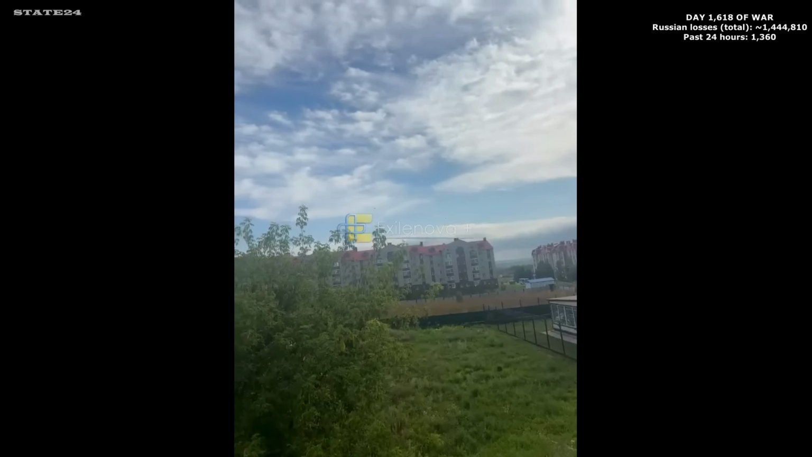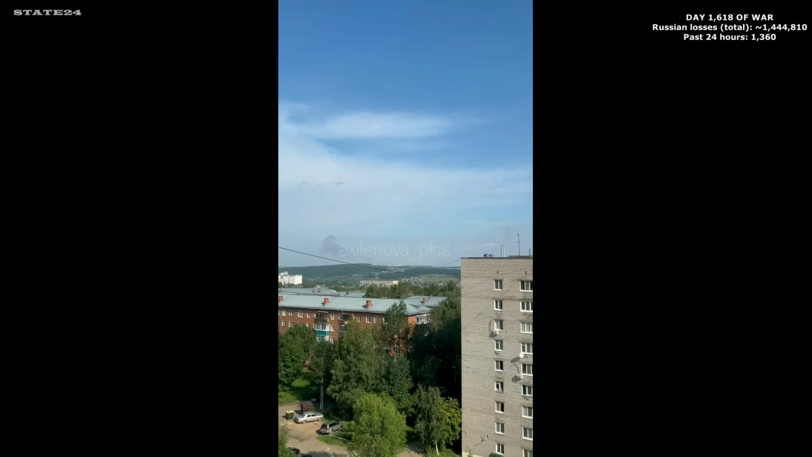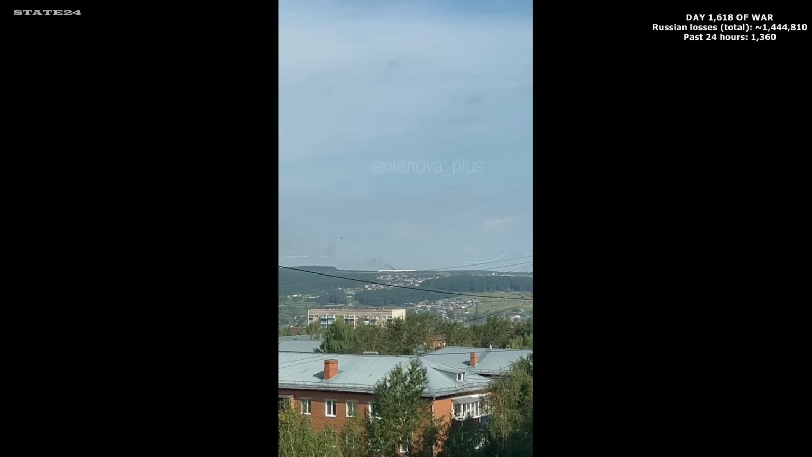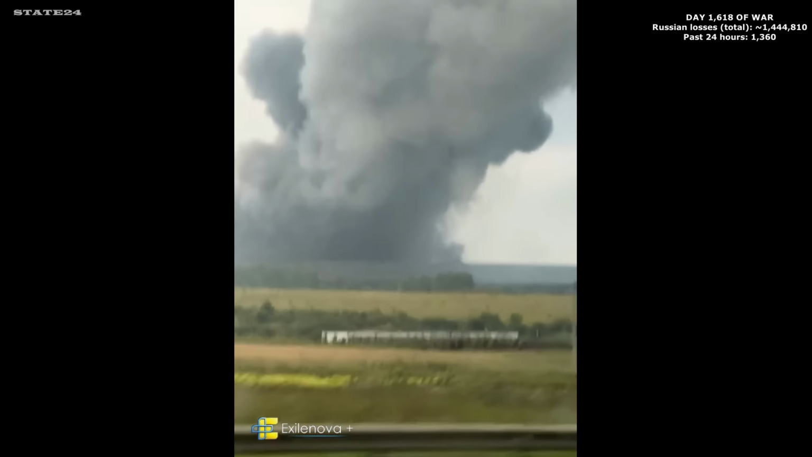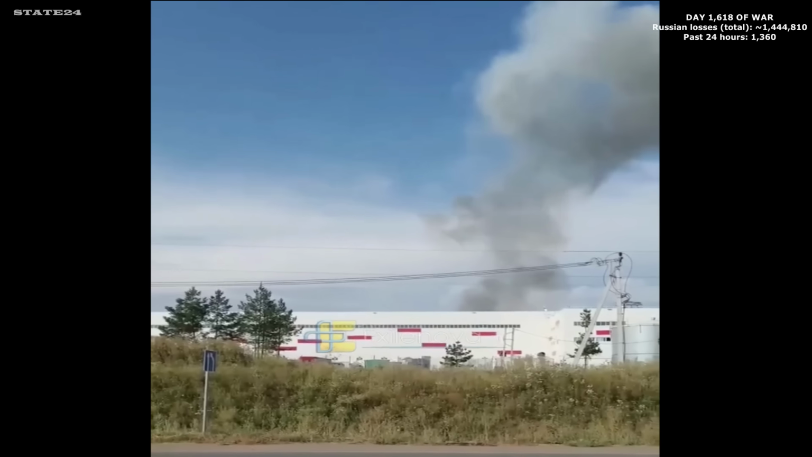This isn't a commercial target. It's a Rosreserve state reserve facility, built specifically to fuel Russia's military and economy in a crisis. The crisis it was built for is the one currently depleting it. Ukraine's long-range drones reaching a facility that until recently was considered completely out of reach.